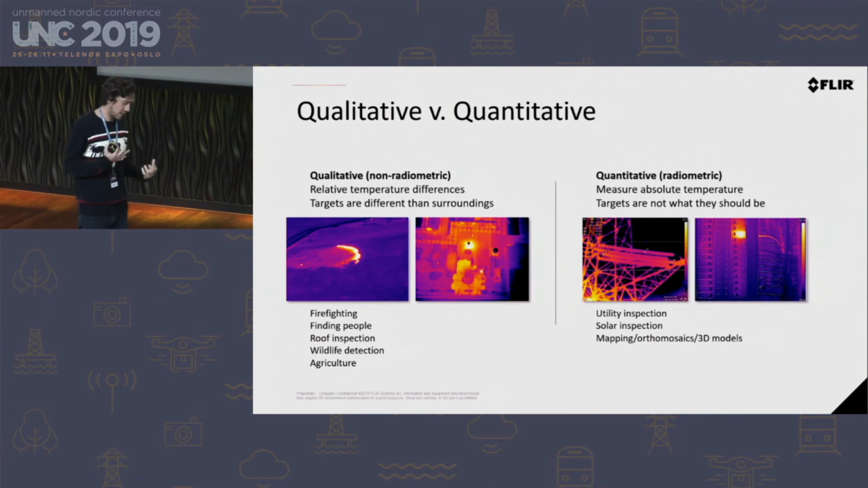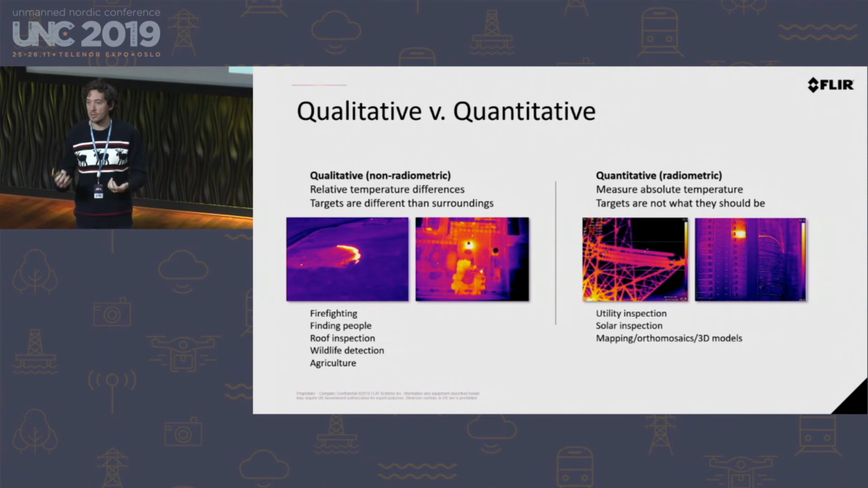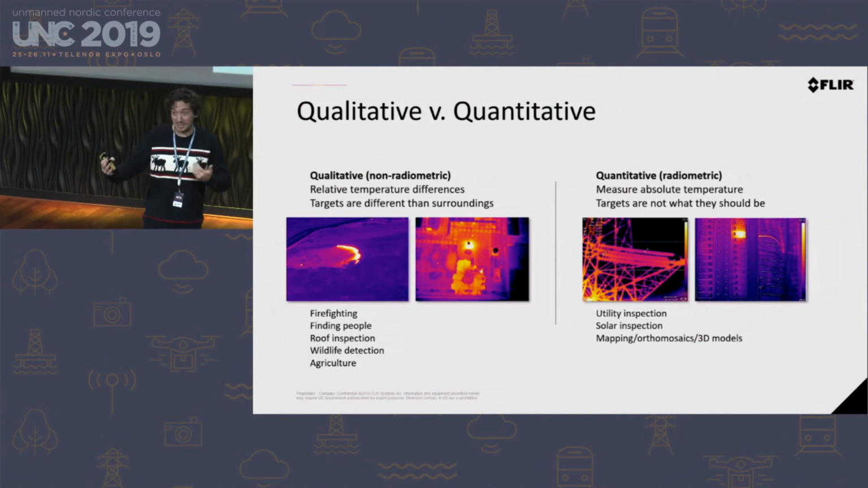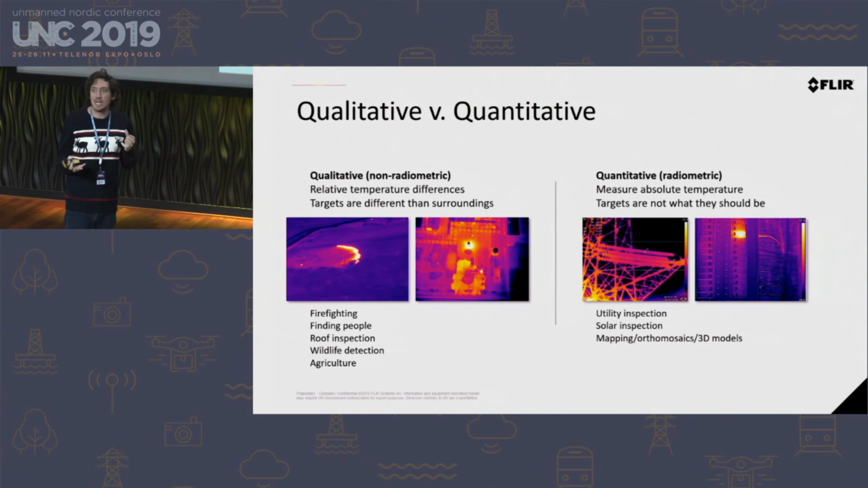So the difference between qualitative and quantitative missions here is whether you actually need to know the temperature of your subject. When you're doing a search and rescue mission, you don't care whether that person is 98.6 degrees Fahrenheit, whatever the body temperature is in Celsius. You don't care if they're sick. You're just trying to find the person. So that's going to be a qualitative mission where it's just, is there a difference in temperature that I can see? I don't care what the actual temperature is. It doesn't give me any useful information. Just, is there a temperature difference?